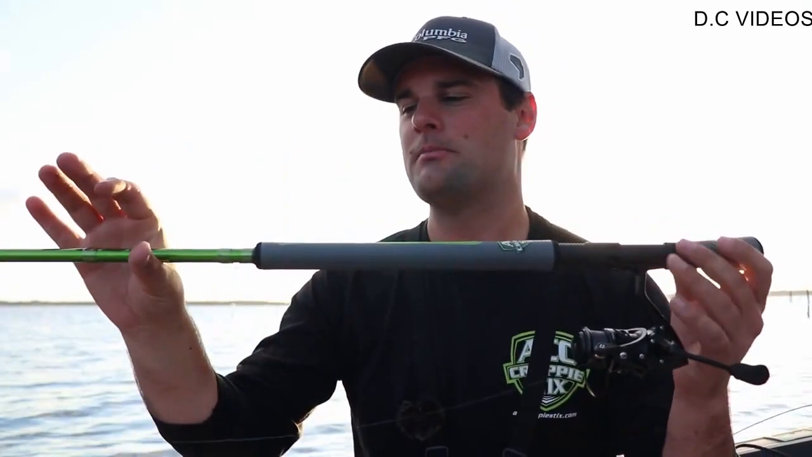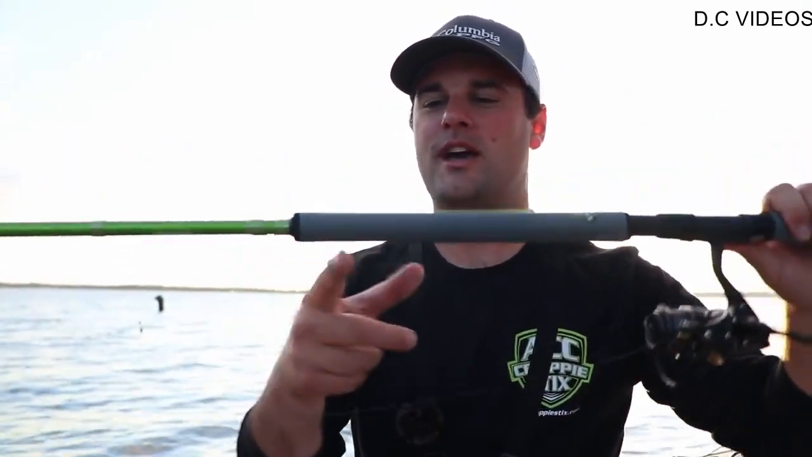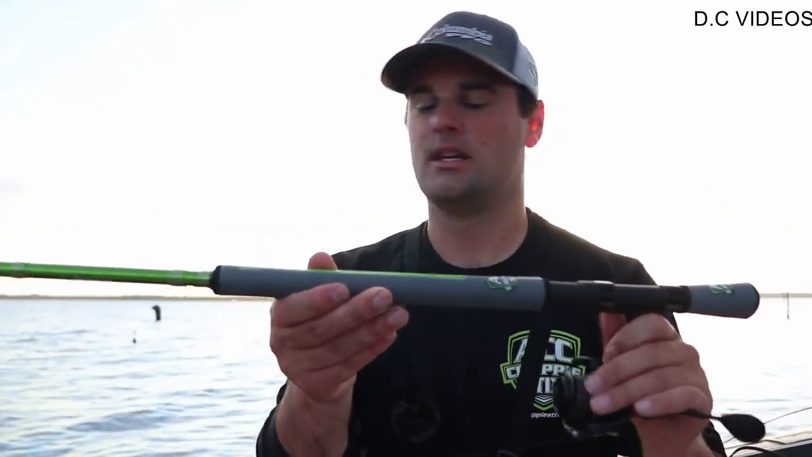Just a reminder, 1,000 size PC Fun Carbon X reel. You could probably go to a 2,000 size with this 12-footer. It'd probably balance a little bit better. The balance right now is kind of right about here. With the 2,000 size, it's pretty much right where you hold it.